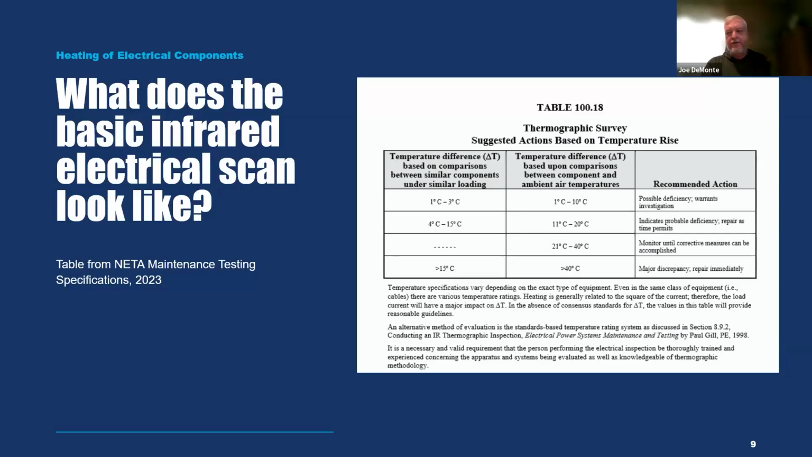I traditionally use these. They're very good. They're not perfect, but they give us a little bit of understanding of what the severity classification of an item could be. They can't be used for every electrical component, but in general, they work pretty well.